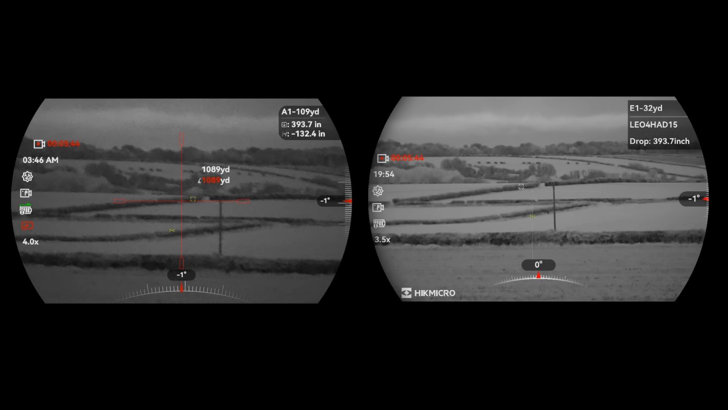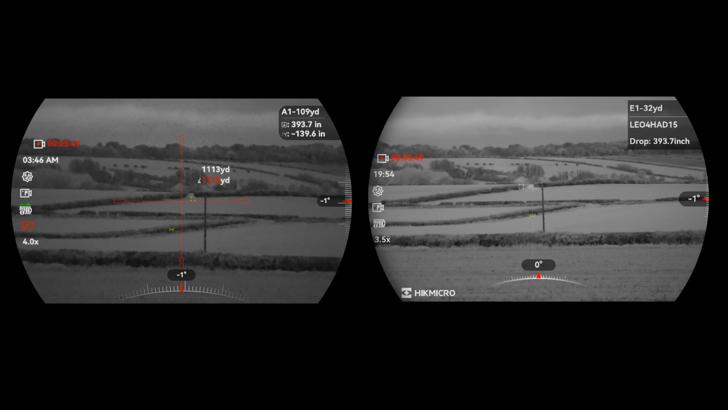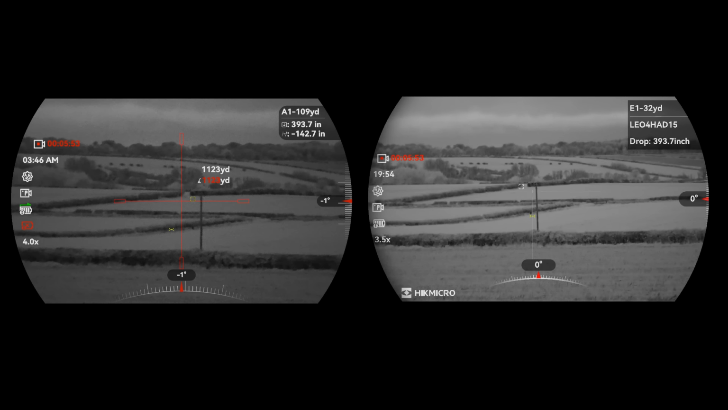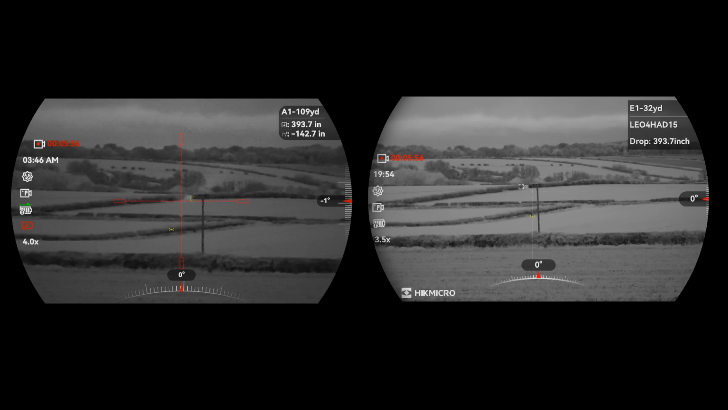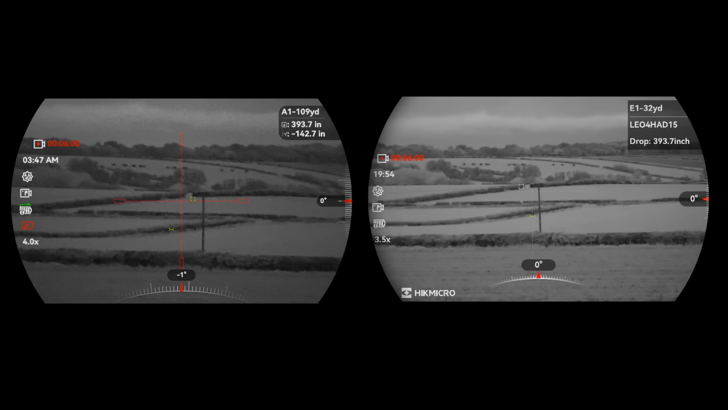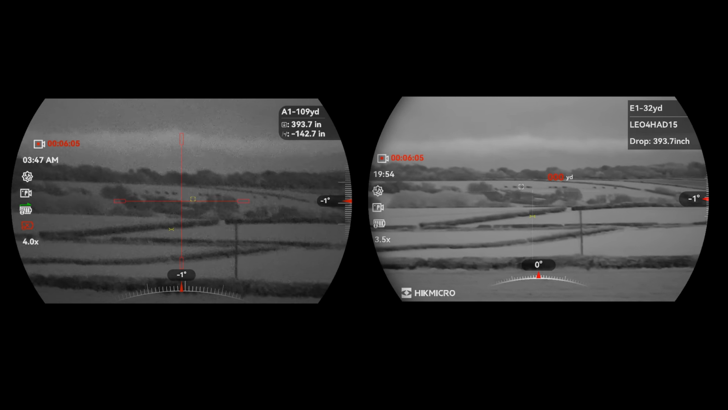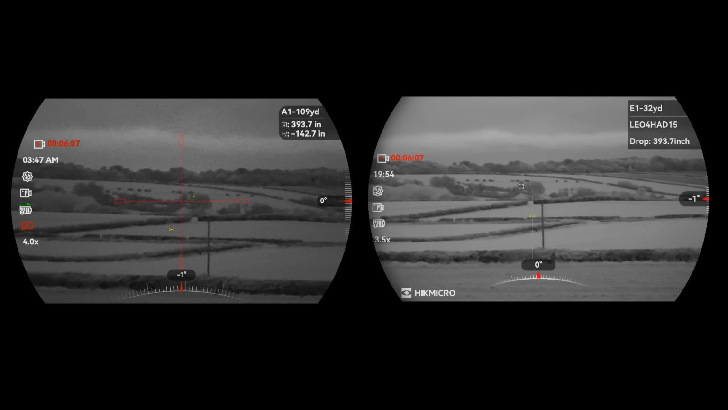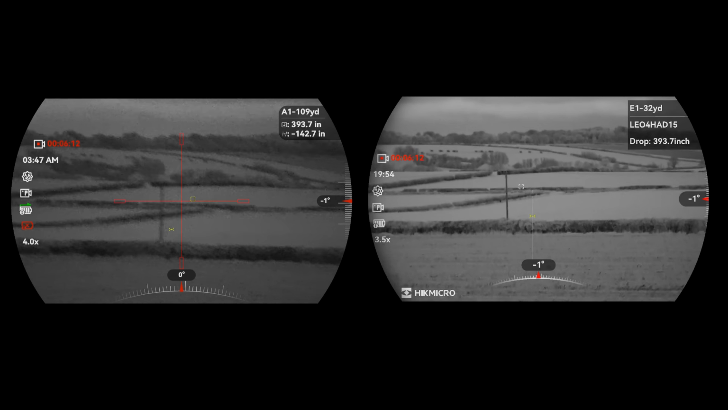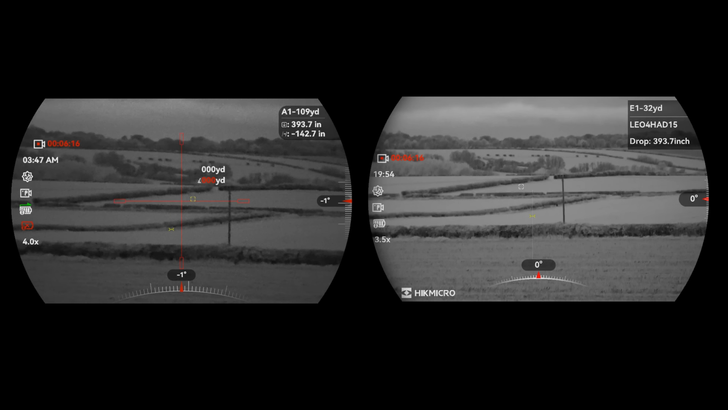Now they say the Pro should do 1,200 yards. Well, there's 1,100. Right, so the Alpex 4K won't do 1,100, which is fair enough. It goes slightly over 1,000. And obviously those cows or whatever is up there are way too far away. That's all very well, but as you can see, the size of the splash is huge.